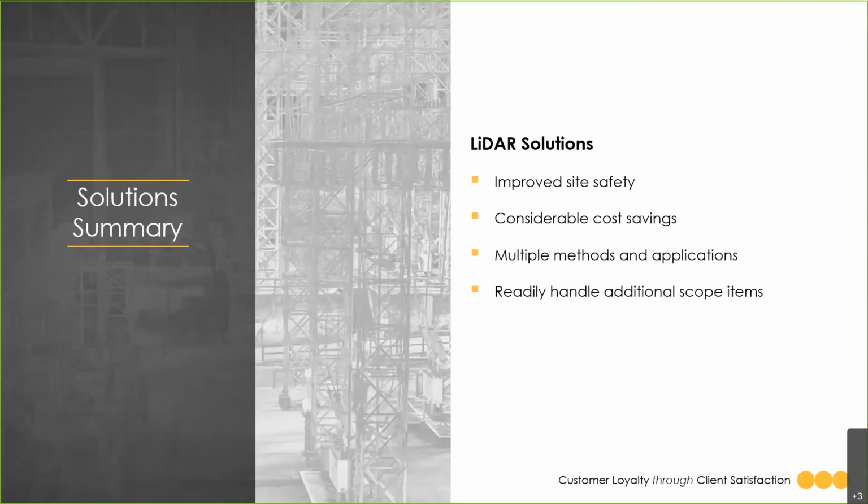There is more than one method to collect, which gives you options as to what tool you need for the job. And again, LIDAR can meet multiple scopes, all with one trip to the site.